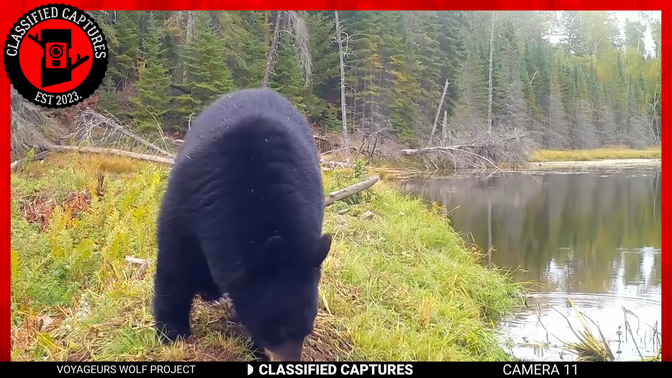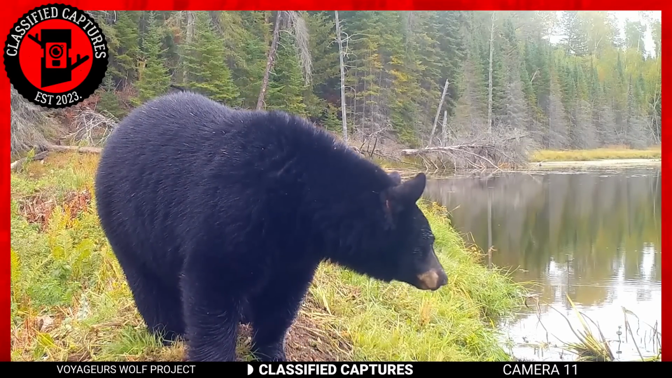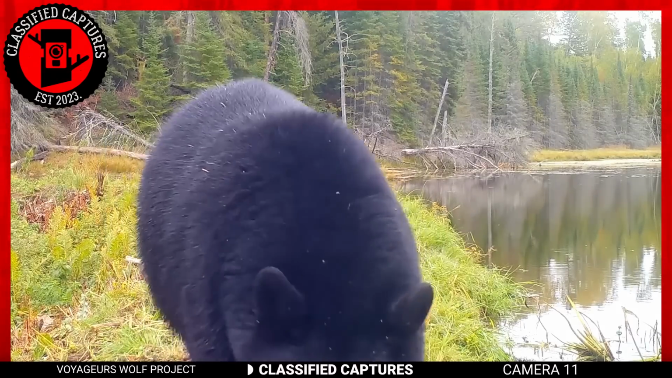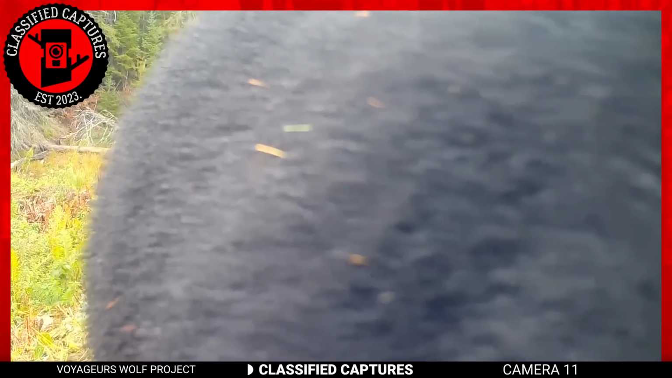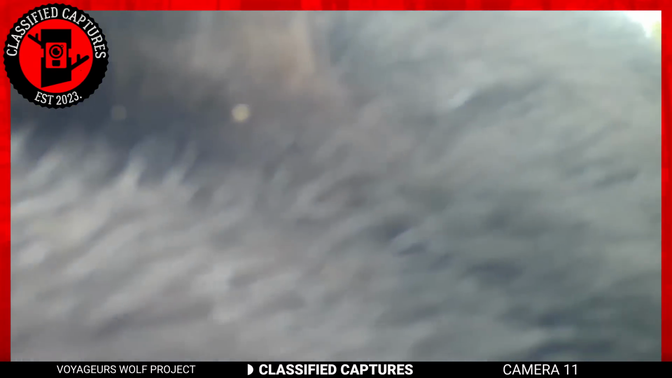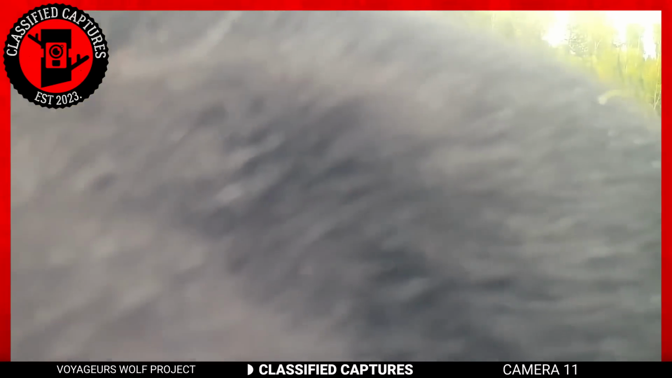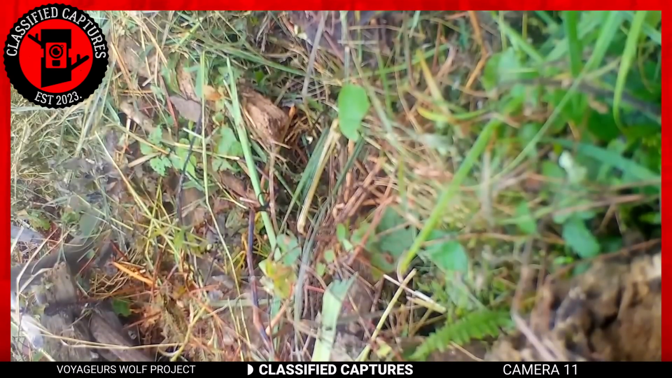Continuing on the topic of destructive tendencies of bears, take a look at this adult bear. It's possible that it's related to the little bear we just saw or even fathered it. Out of curiosity, this big bear approached a trail camera set up near a beaver dam and conducted some scientific experiments to determine what it was dealing with. As a result of its curiosity, the trail cam fell from its original position. It's clear that bears need to be taught that trail cams are not toys, but the question is, who will teach them?